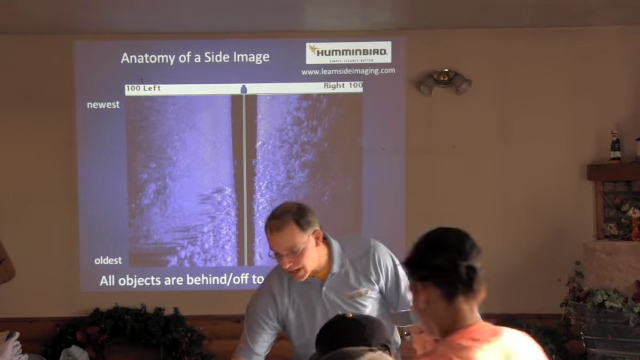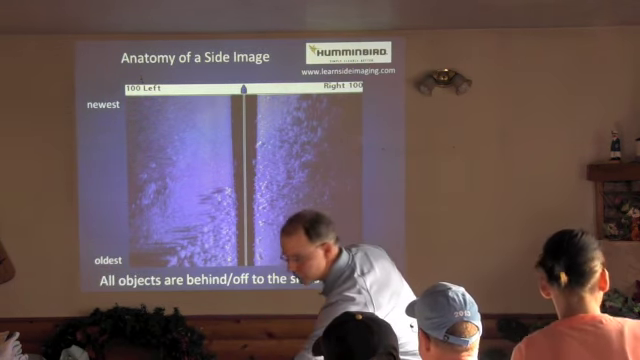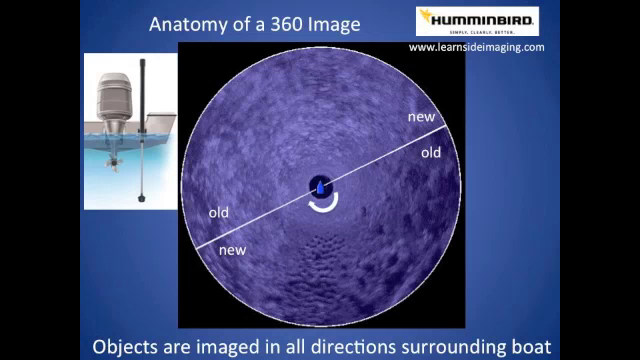Okay, now in contrast, if we look at the next slide, we have what's called a 360 image. 360 imaging is a relatively new technology from Humminbird that uses a transducer that is deployed beneath the boat. So it's on a movable pole that slides up and down to this housing. And when that transducer is lowered down into the water, it's lowered down beneath the lower unit like we have in the cartoon over there.